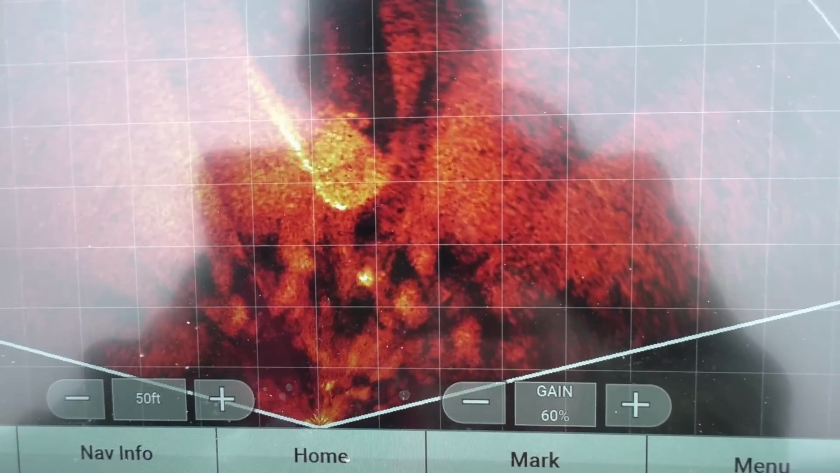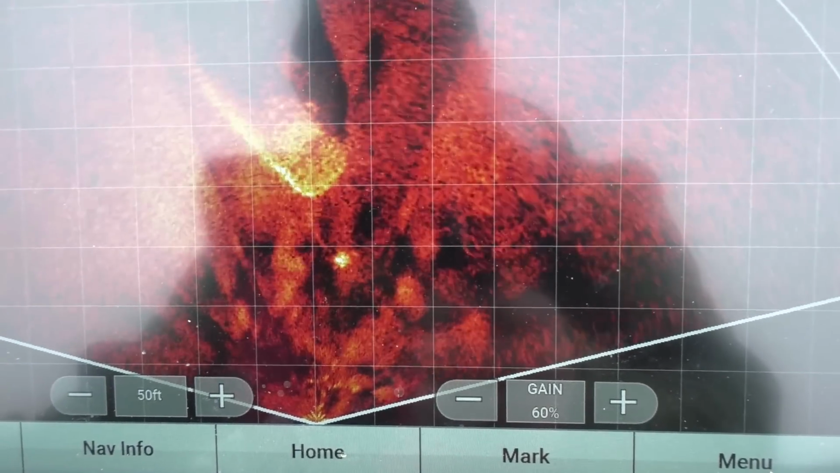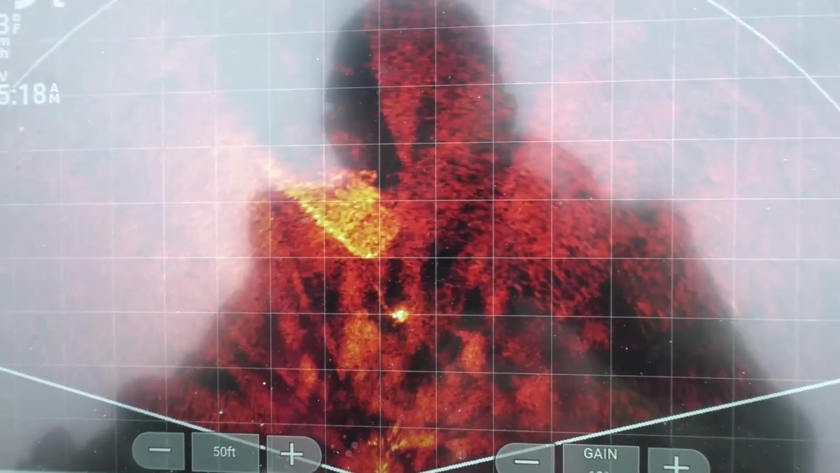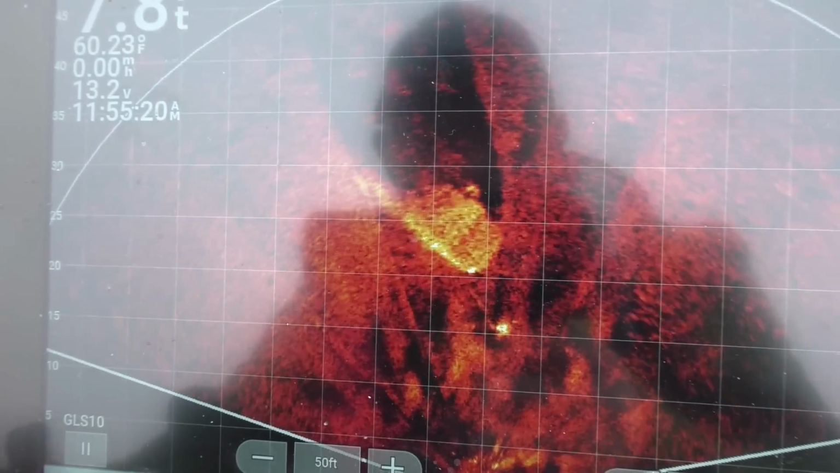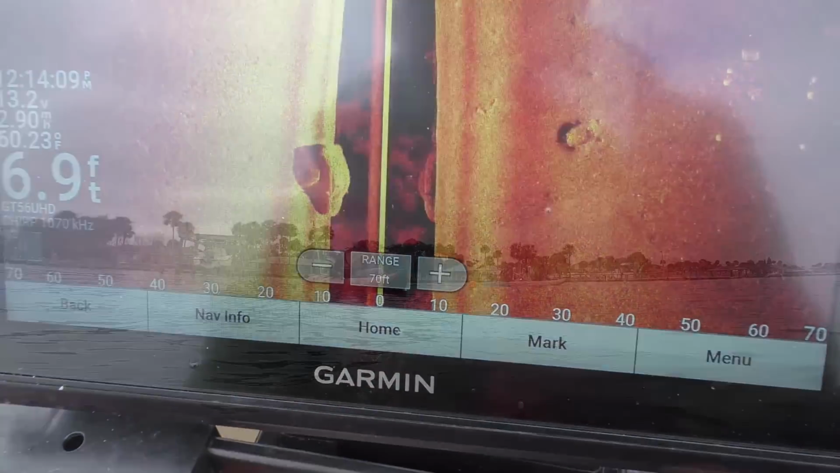That bright spot you can see right there is the buoy. And then if you move this just a little bit, you can see the rope. It's attached to the passenger front fender. So they got a solid hit on the car. So now we're gonna dive it, see what this is. Look, if you look really close, you can see the mirrors on this thing and the windows, and that is so cool, dude. This sonar is awesome.